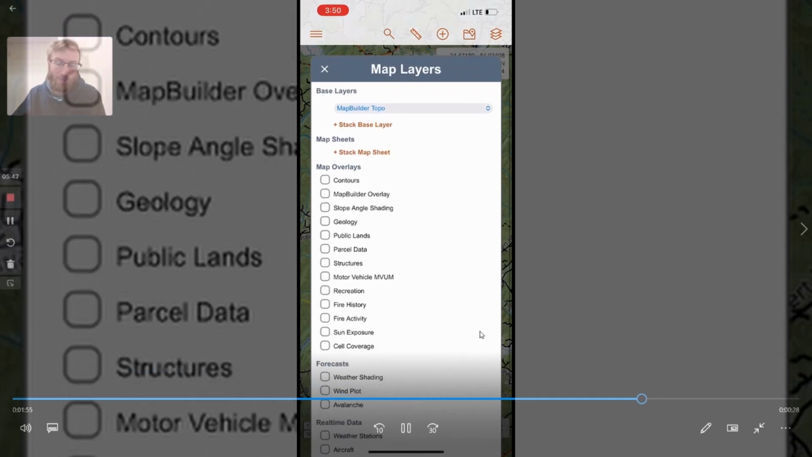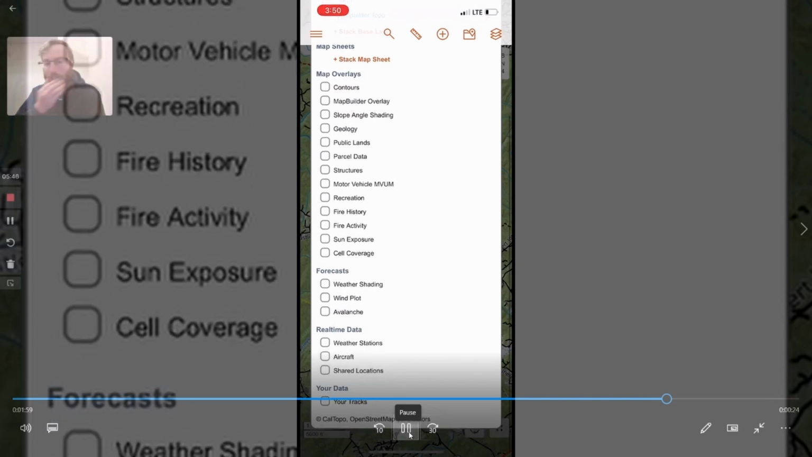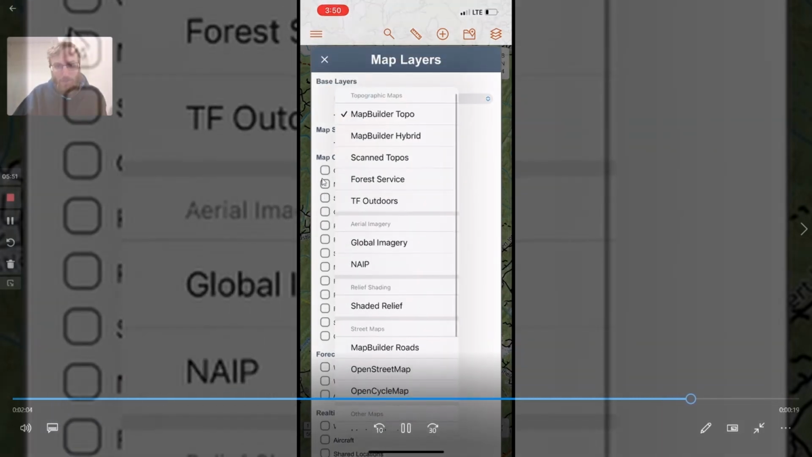I've paid for everything because parcel data is instrumental when you're trying to figure out which properties you want to access to go prospect or metal detect. So that's kind of our parcel building data there.